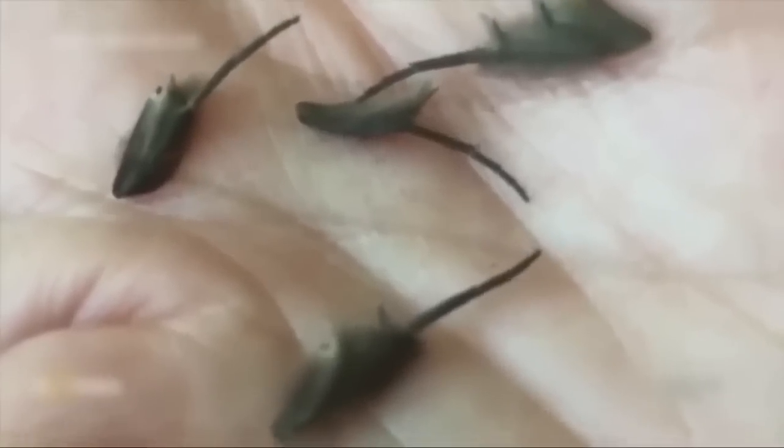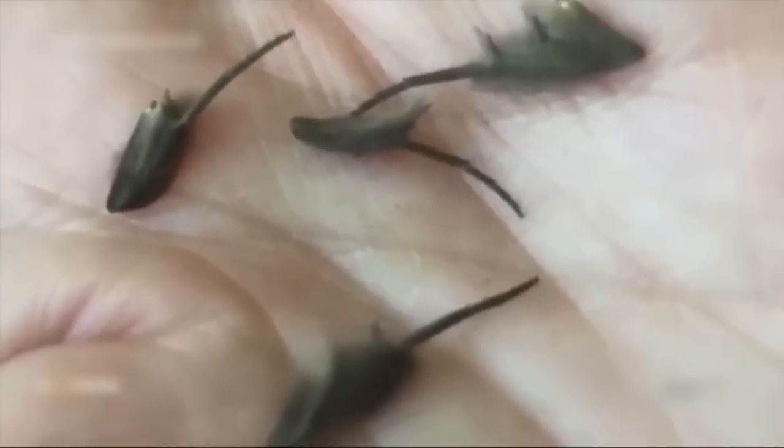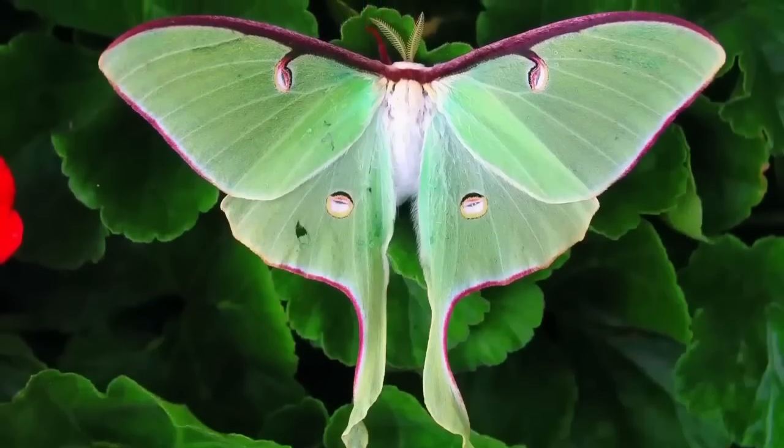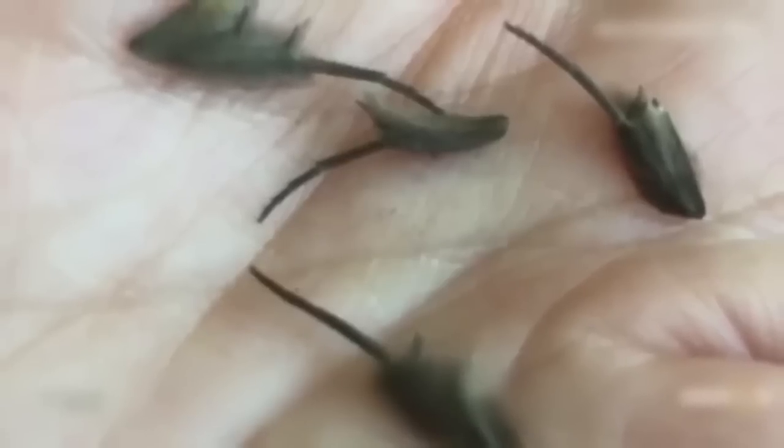Now, these little beings were found by a woman on her kitchen floor. And if you're thinking these are little mice, no, they are not. According to the experts, the legs of the creatures resembled moths, and there's a chance that the upper body might have been eaten by a cat, but the experts weren't so sure either. So we don't know what these tiny little beings were.